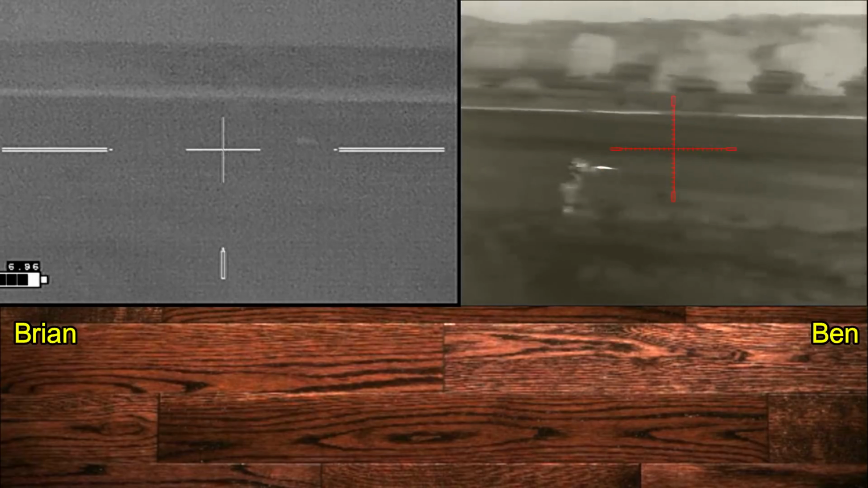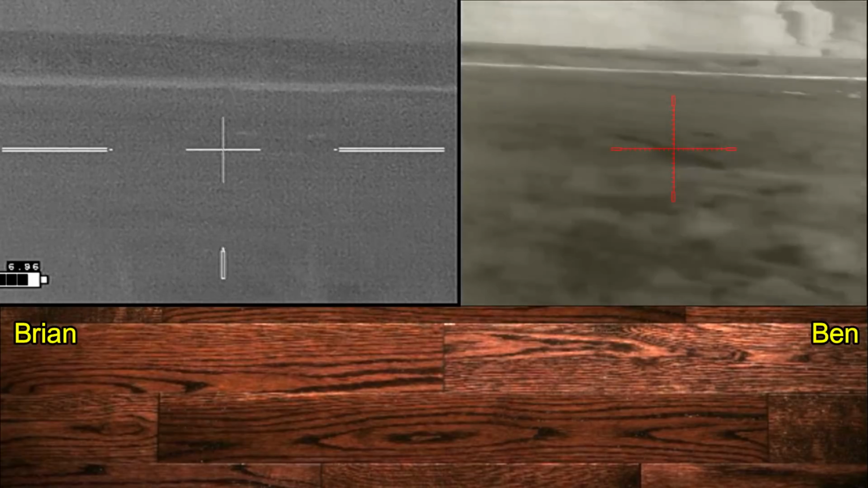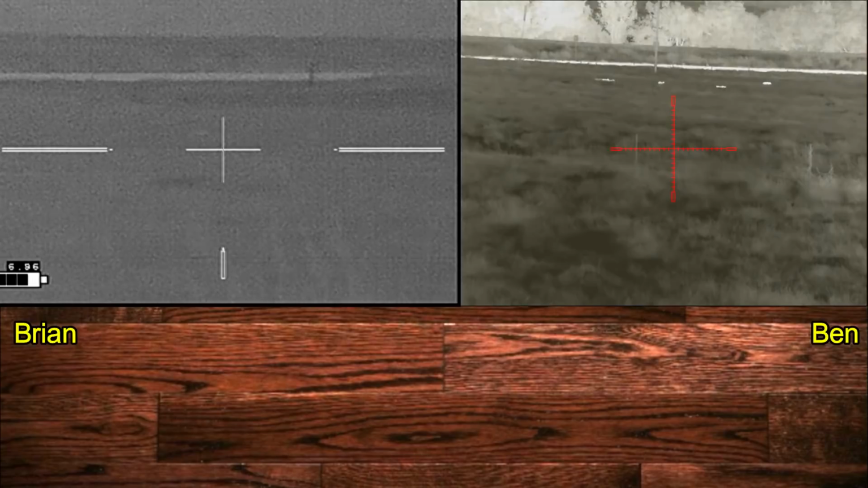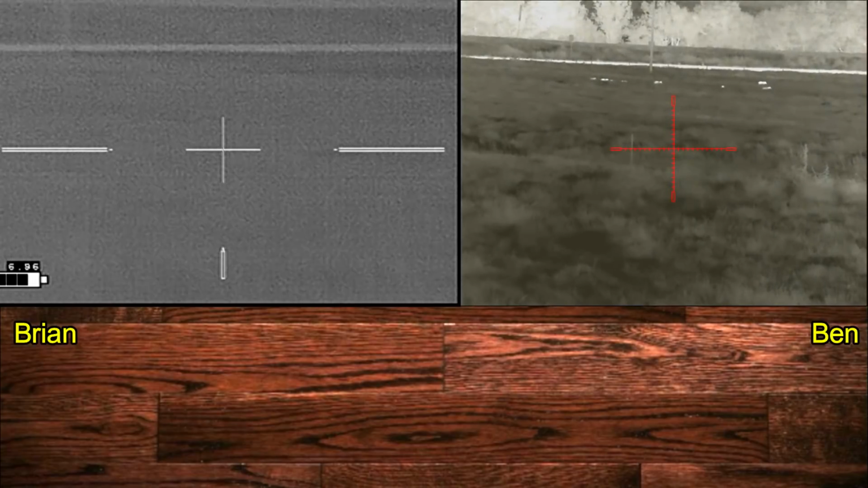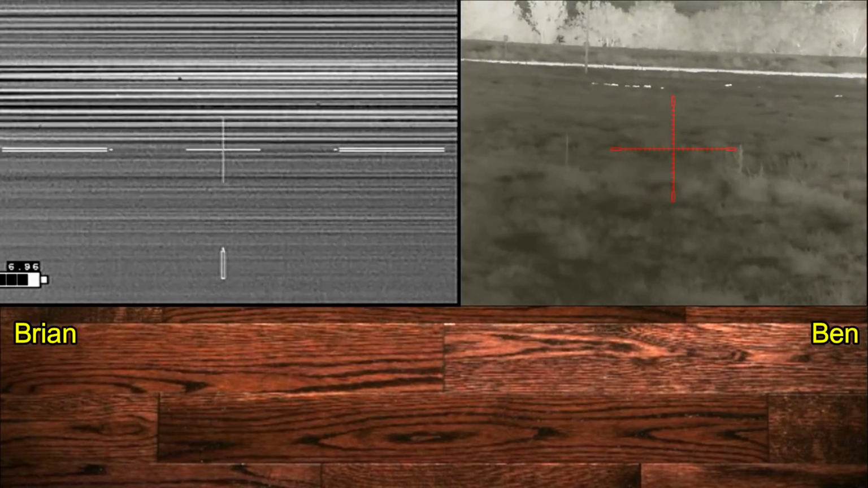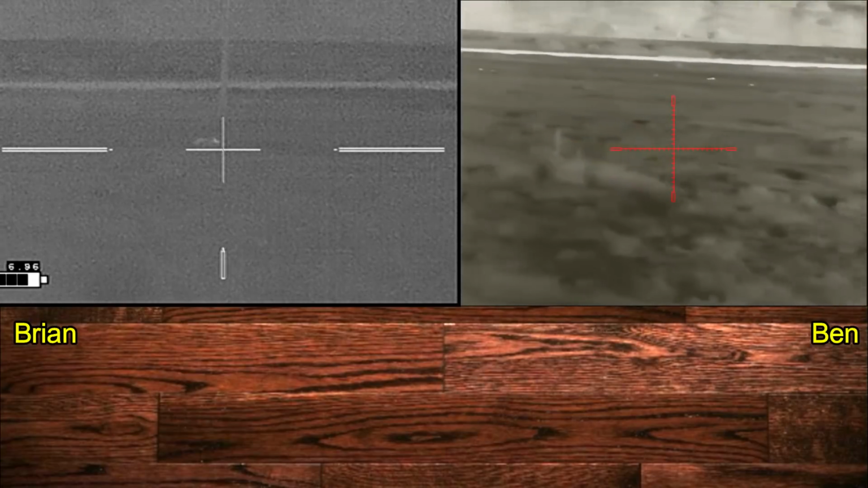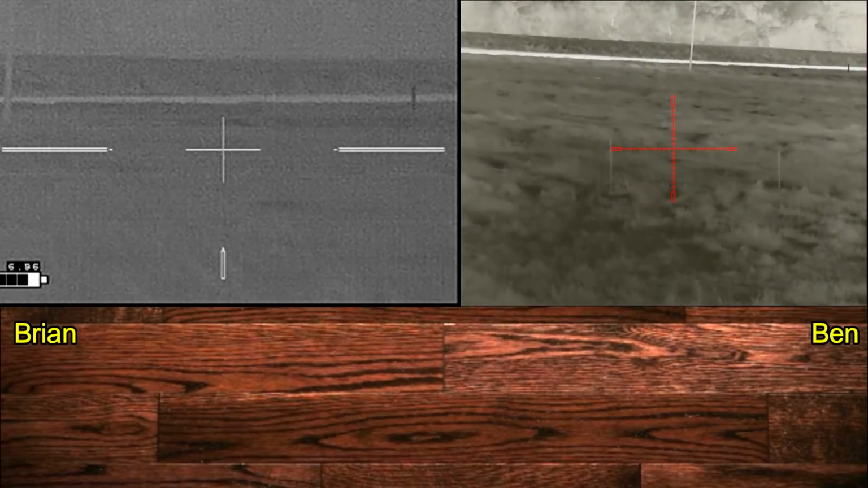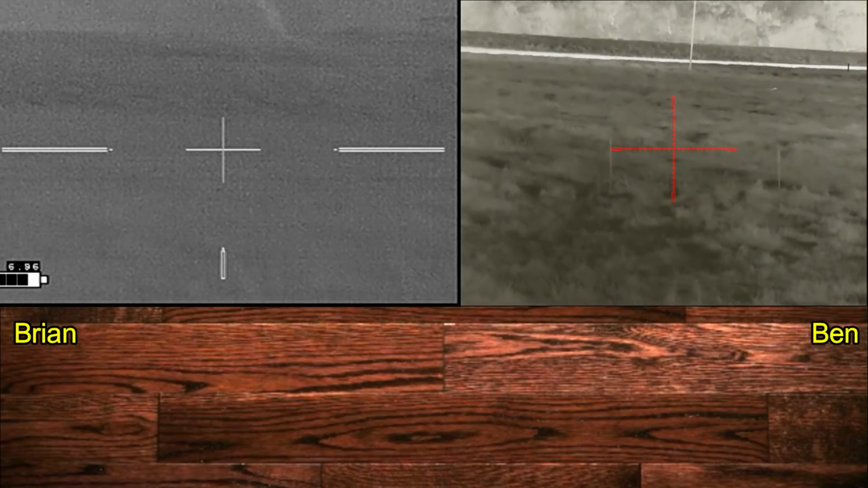And that's a shote that's been hit. And I don't believe we found that one. That shot was in the dirt. And the last shot connected.